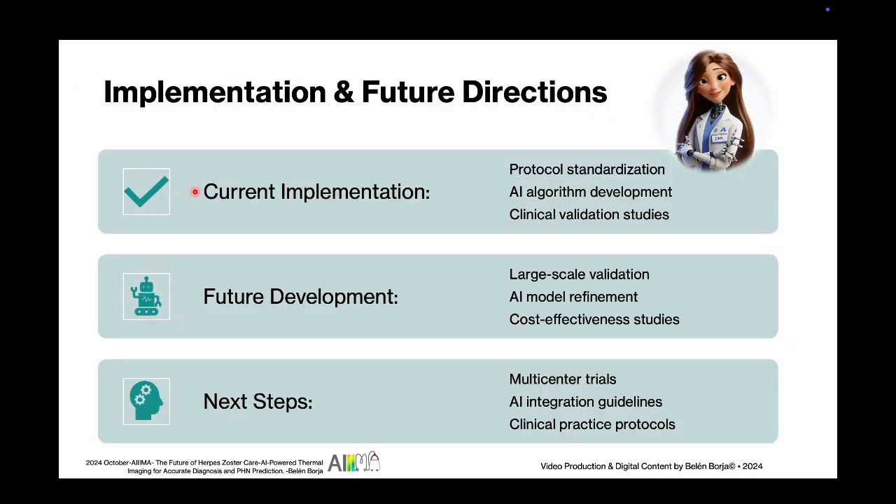So, my fellow AI enthusiasts and medical marvels, let me walk you through where we are and where we're heading. Currently, we're in the exciting protocol standardization phase because even AIs need guidelines. Developing my algorithms, polishing them to perfection, and running those validation studies to prove I'm as smart as I say. For the future, we're thinking big. Large-scale validation, refining my AI capabilities, yes, making me even smarter, and proving we're not just brilliant but cost-effective too.